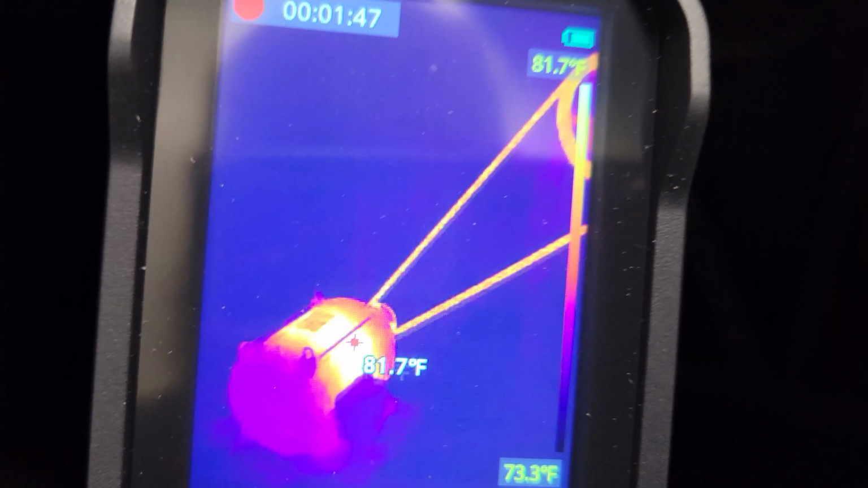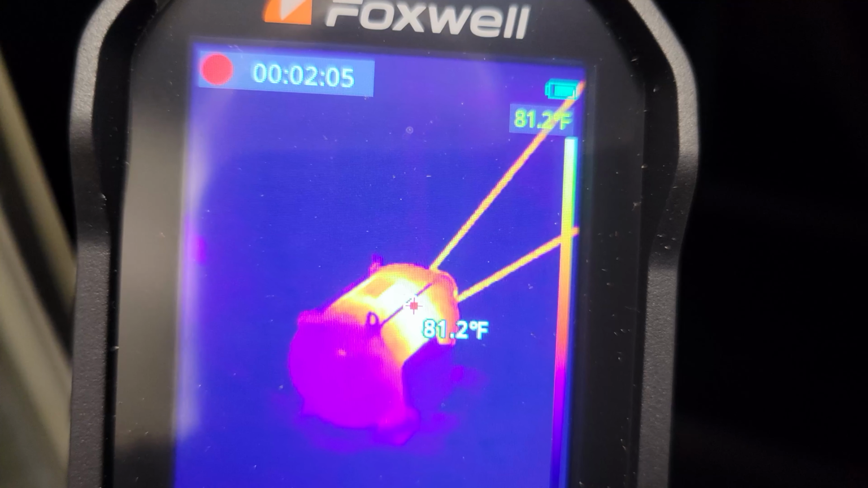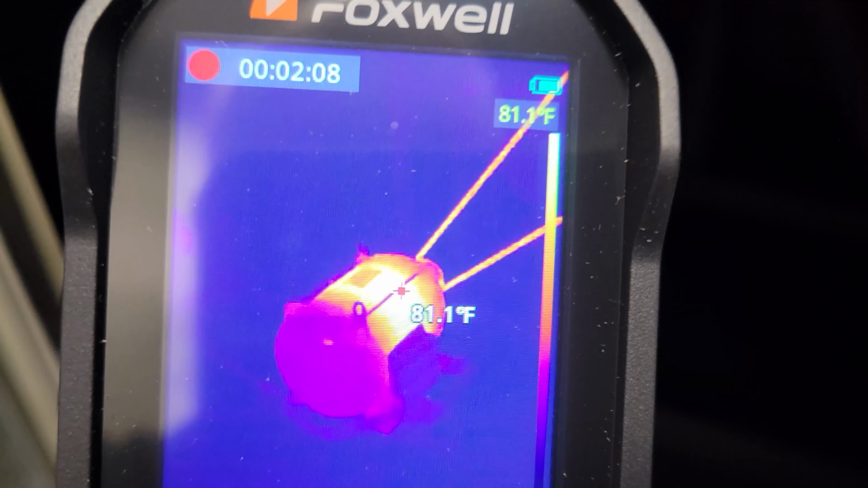If we look at this motor that is running, you can see what it should look like. Even on the belt and the pulley, 81 degrees is actually not that bad. More importantly, if that thing is cooking, we'll be able to see exactly what that temperature is without doing something dumb like going and putting our hands on it.